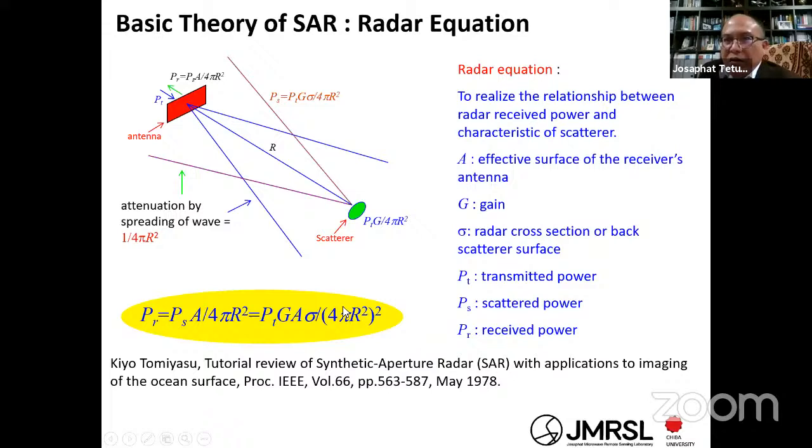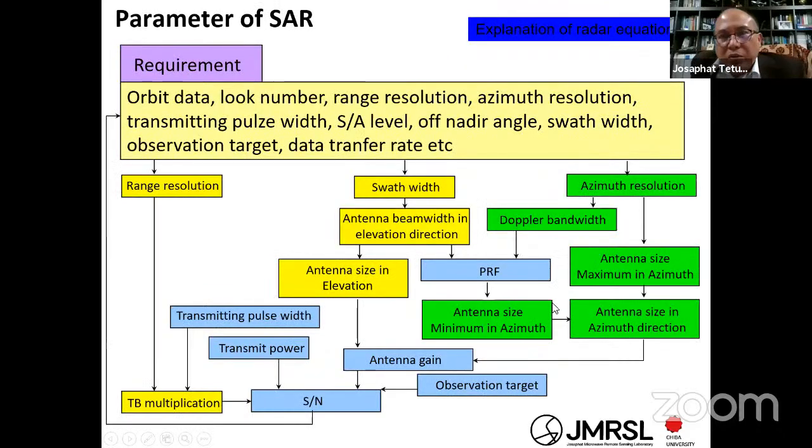1978, it is the launch of the SEASAT satellite. When you consider or design the synthetic aperture radar, you must know some parameters to know how to design, and every parameter will have a correlation with the quality of the image that you want to get, especially the SNR, signal to noise ratio.